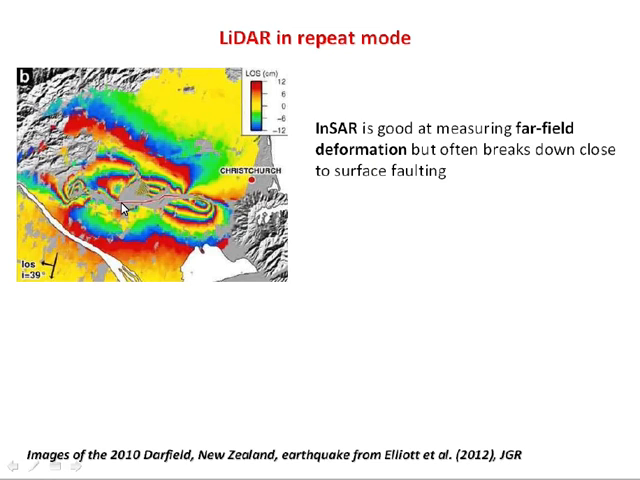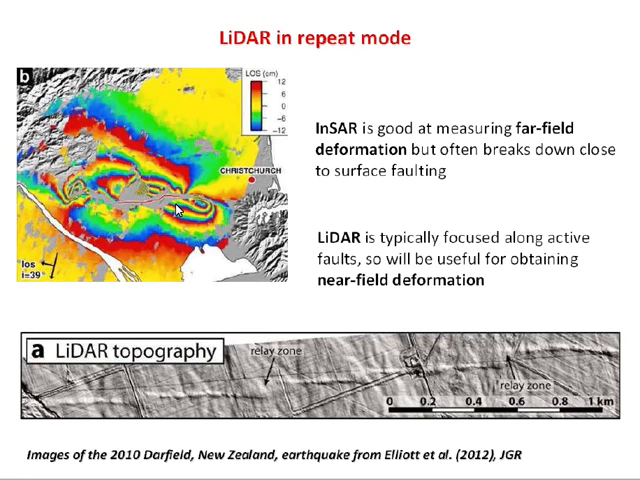What you also notice is this gap, this grey patch here, where you can see the underlying grey shaded topography along the surface faulting. So one of the weaknesses of InSAR is it often breaks down where gradients in surface deformation are too high for it to produce coherent fringes. So InSAR is very good at far-field deformation, but it's less good at measuring near-field deformation along the actual surface fault. So this is where LiDAR should have an advantage.